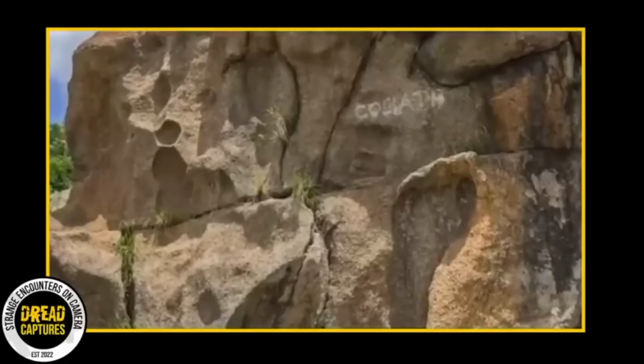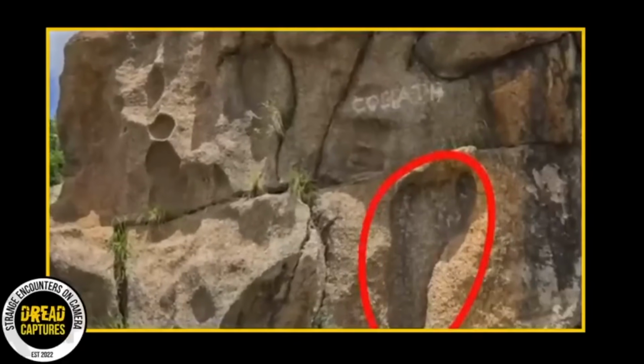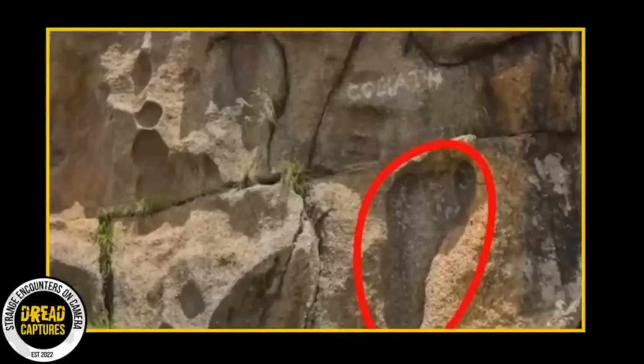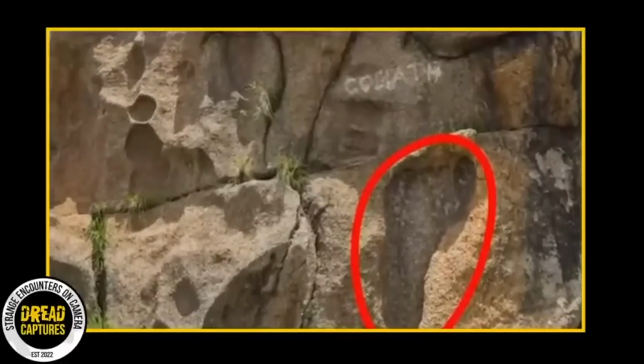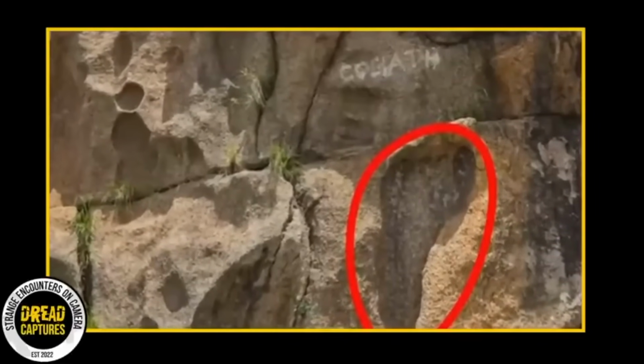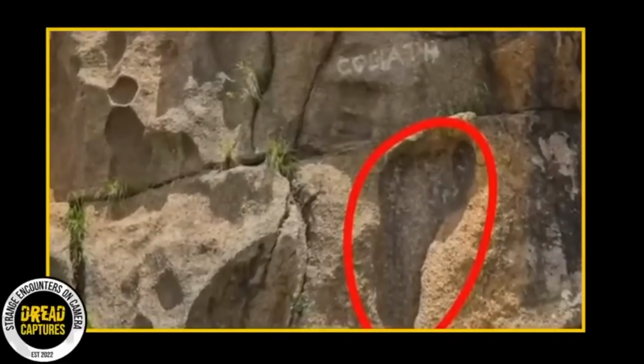This clip is super interesting. Way out in South Africa, about 300 kilometers from Johannesburg, there's this wild rock formation. On a big granite cliff, there's a huge footprint that's 1.2 meters from heel to toe. The area it was found, right by Swaziland, is known for its mysteries. But this find really gets people talking.